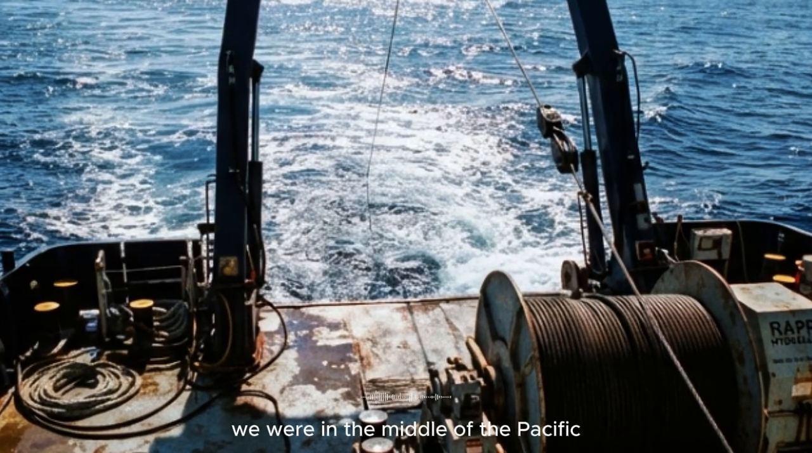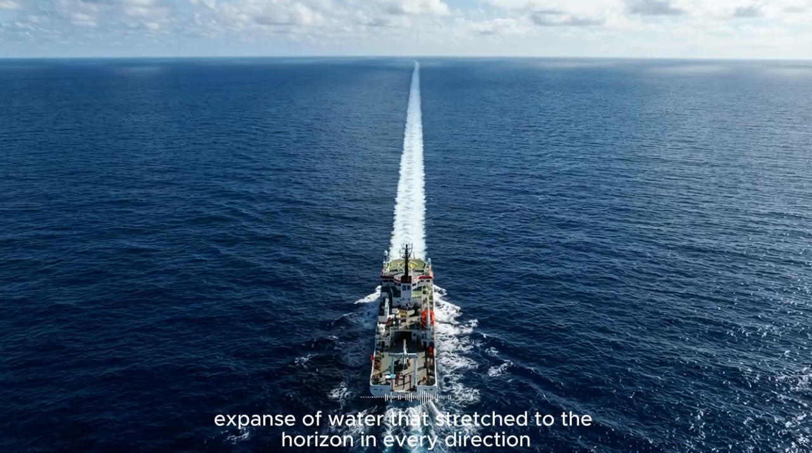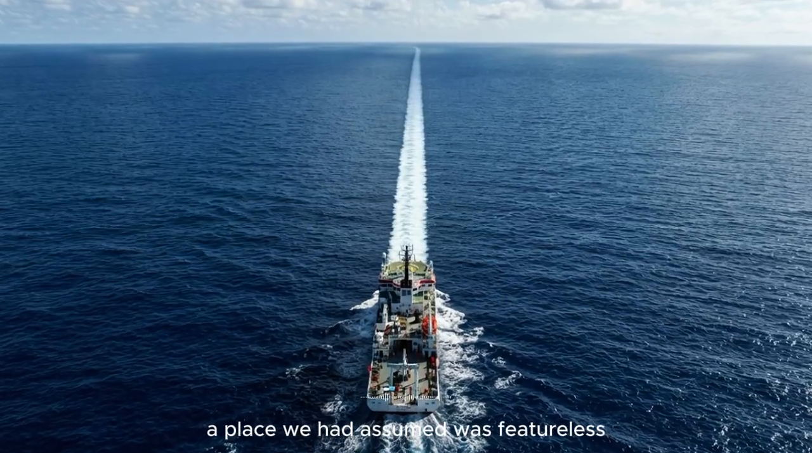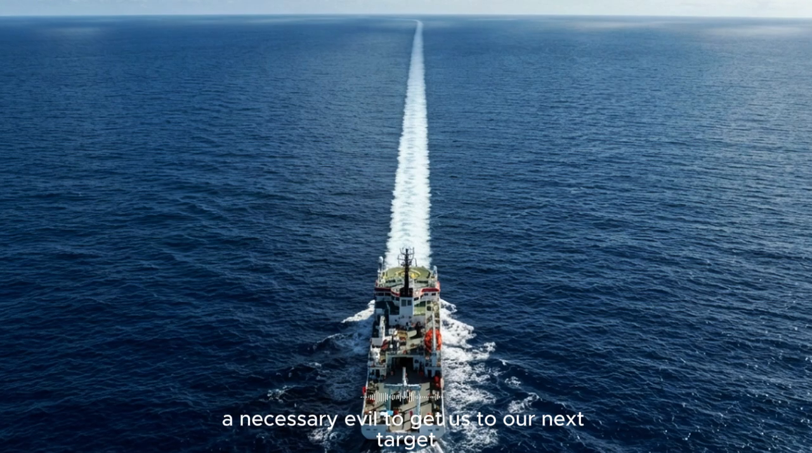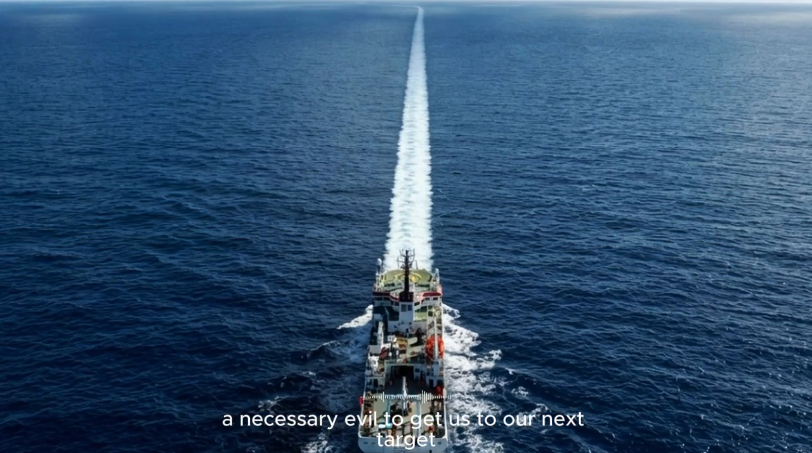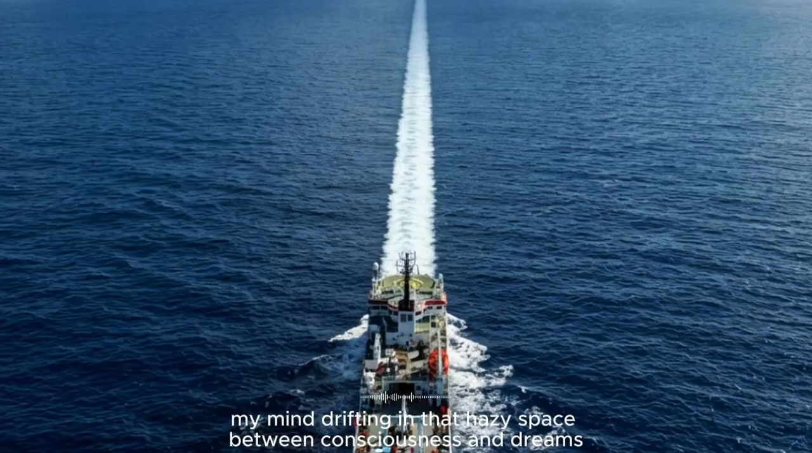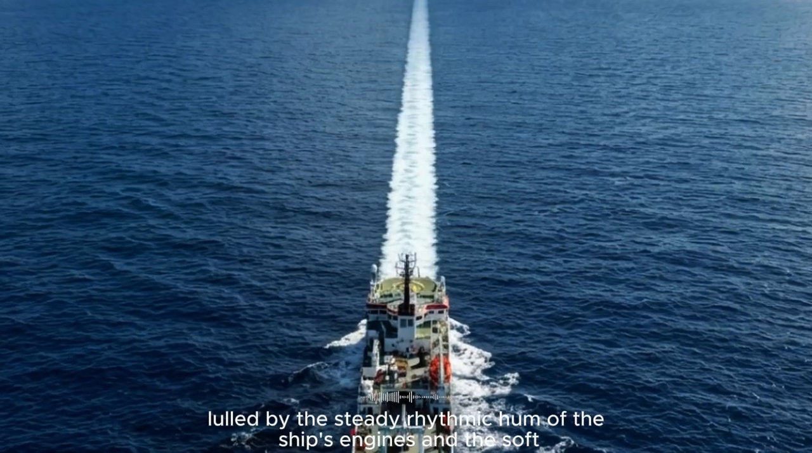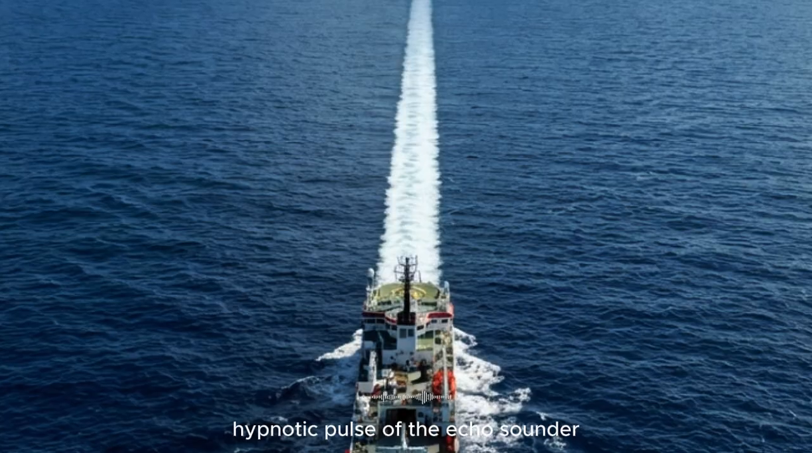We were in the middle of the Pacific, a vast, empty expanse of water that stretched to the horizon in every direction, a place we had assumed was featureless, barren, and uninteresting. The transit was a formality, a necessary evil to get us to our next target. I was half asleep, my mind drifting in that hazy space between consciousness and dreams, lulled by the steady, rhythmic hum of the ship's engines and the soft, hypnotic pulse of the echo sounder.